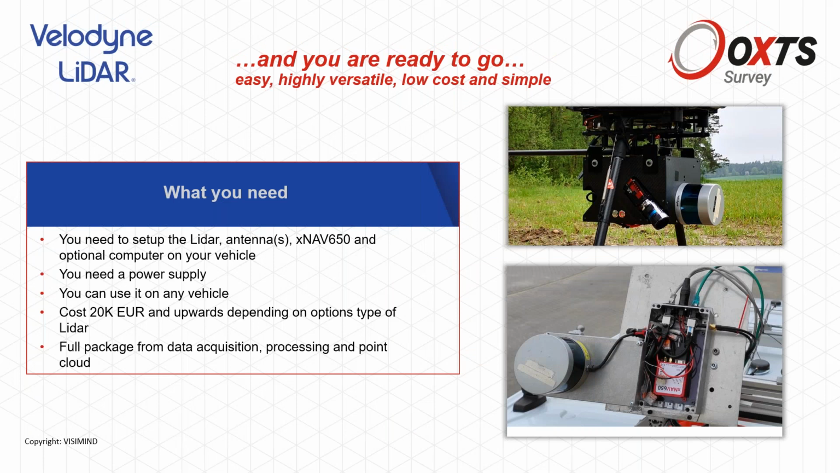So, we saw from a poll that you use a couple of different mapping platforms. Everything was listed from backpack to UAV, car platforms, or even boats. I think 20%, if I recall it right, were using it in a maritime environment. So organize your power supply, set up the system with the antennas, the IMU, with the computer, and in the end, low-cost solutions start around 20k euro or so, and that's it.